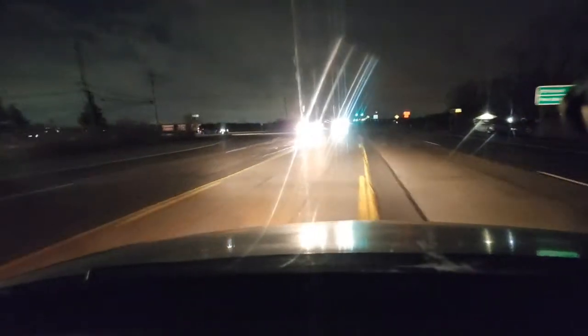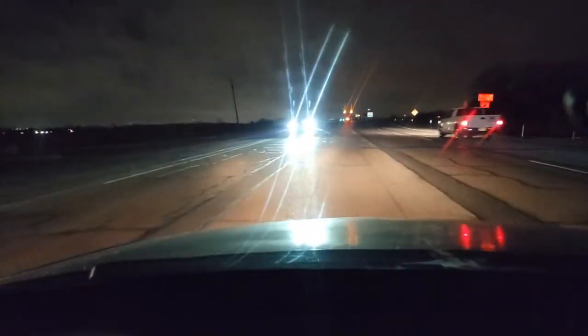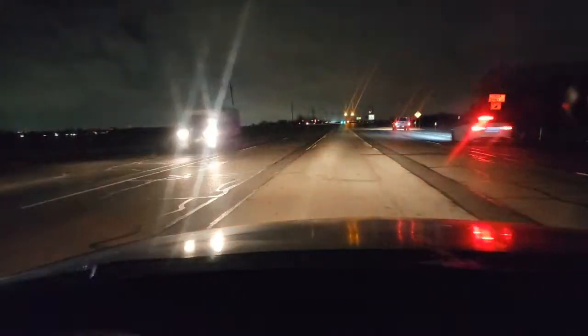Okay, I have to make a left turn here. And we have to yield for these cars. They have the right of way. So we're just going to wait. And then I turn. Oh, God.